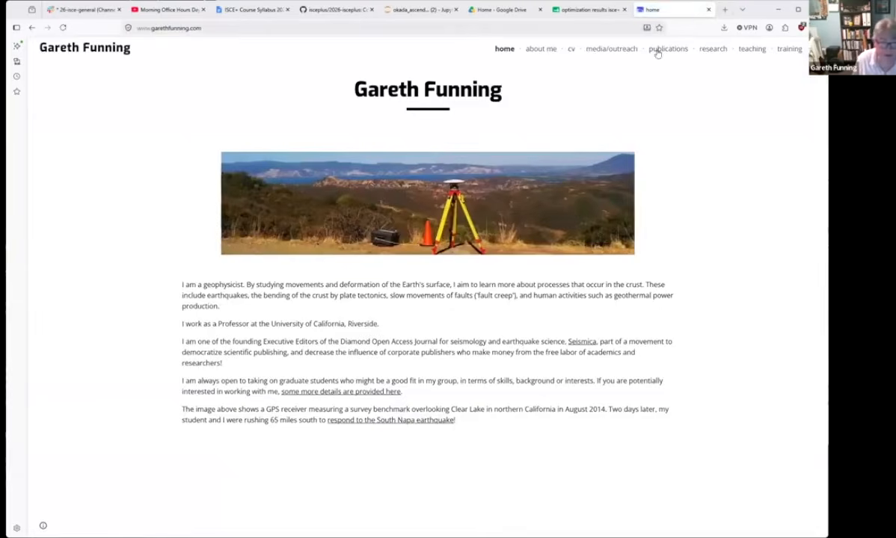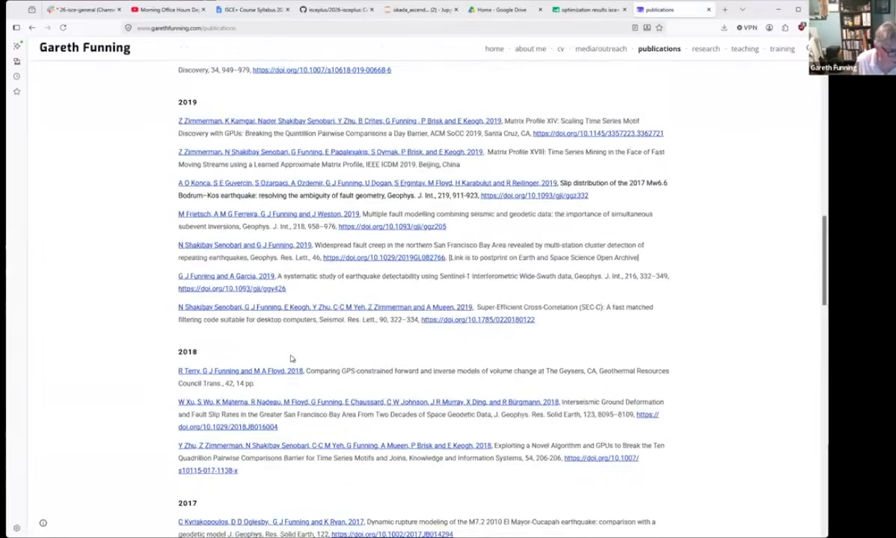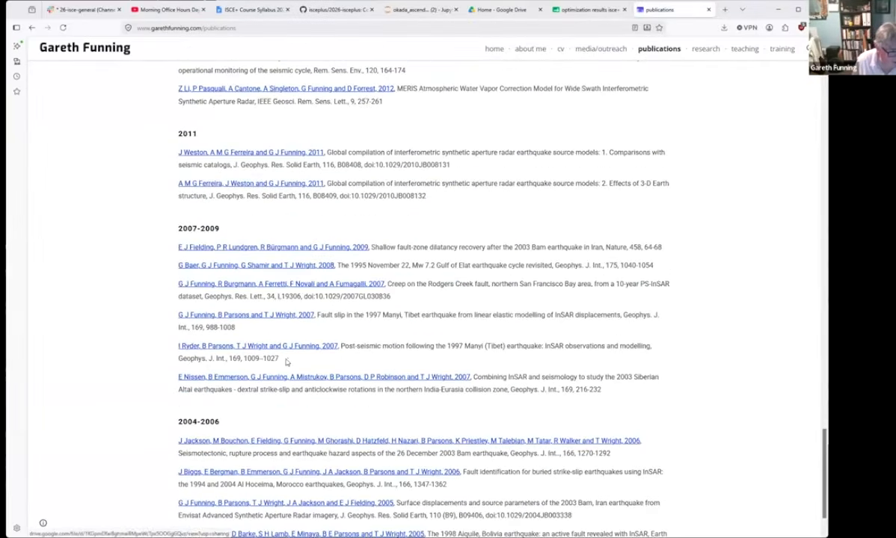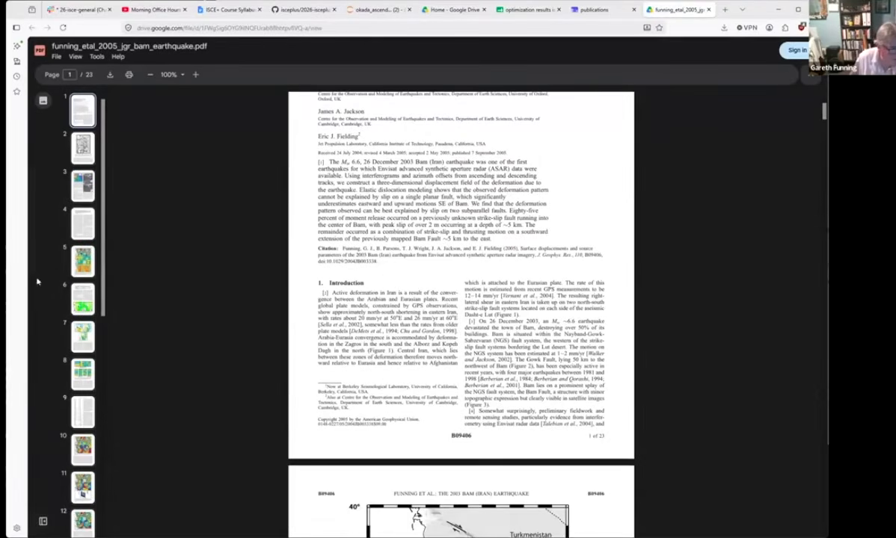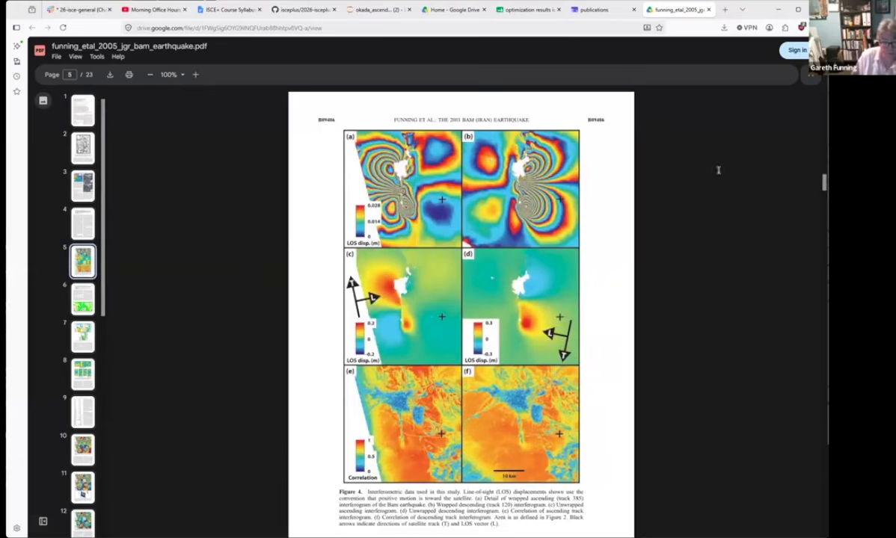Find the paper somewhere. 2005. My goodness, it was a long time ago. Let's see. Let me find my interferograms. Right.